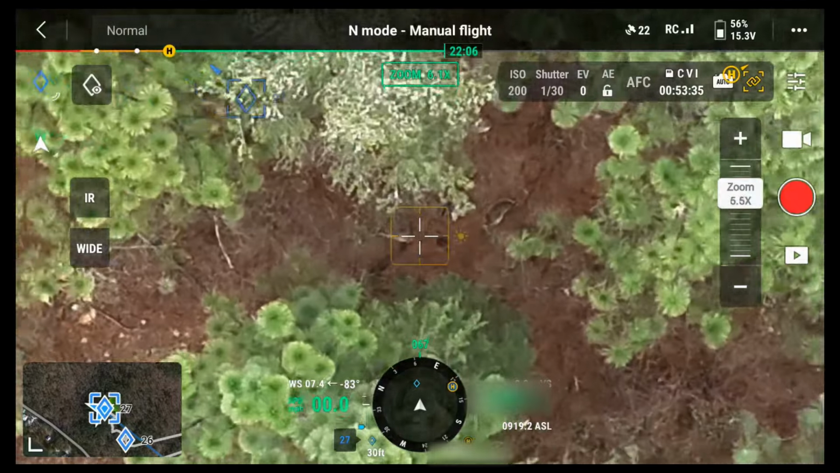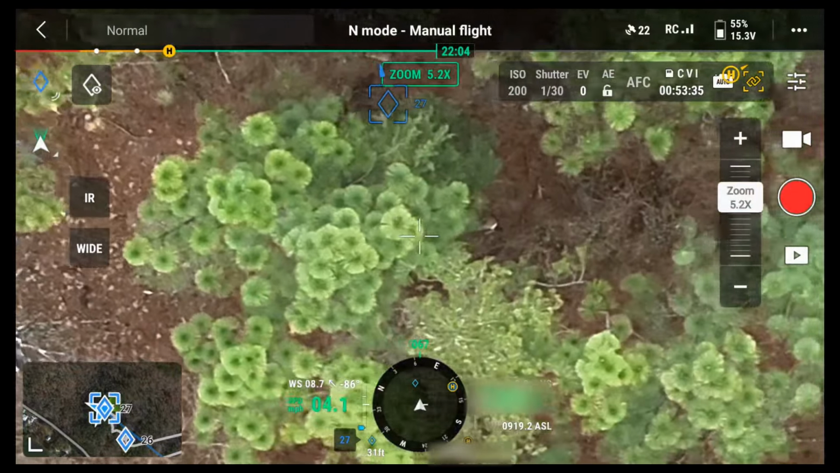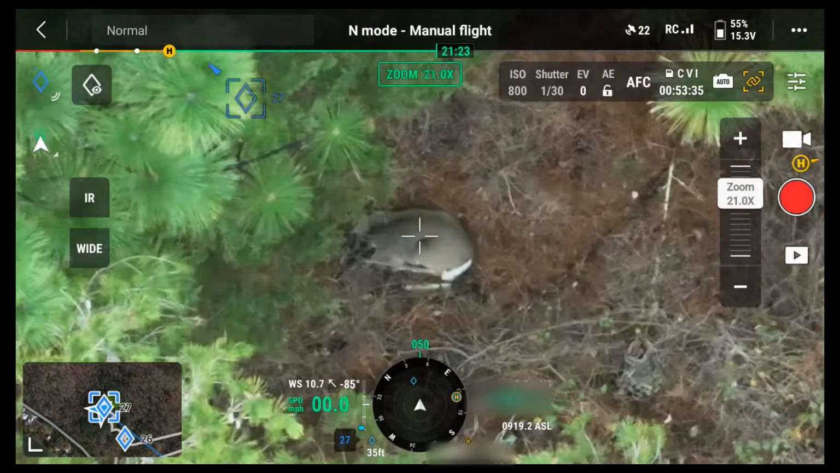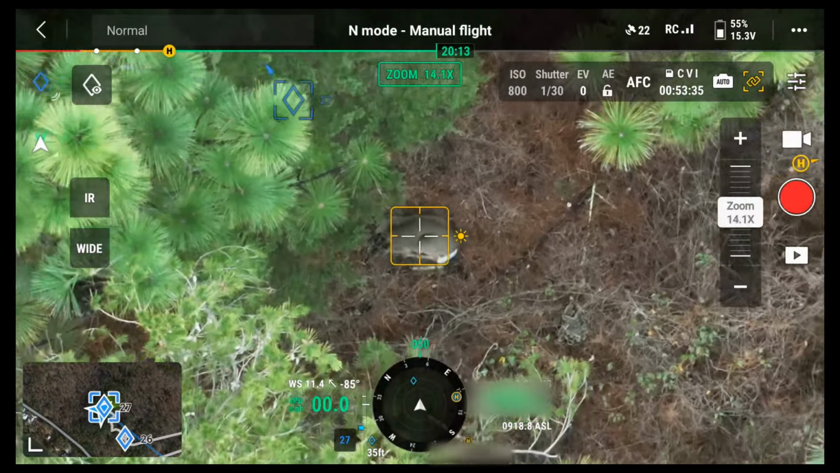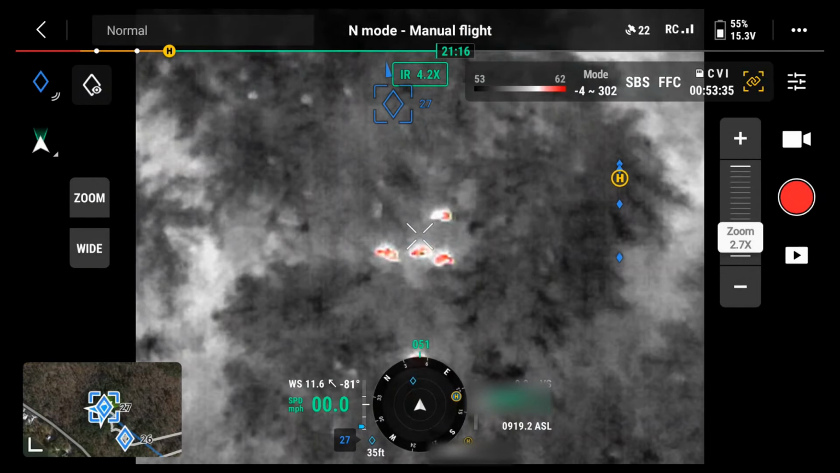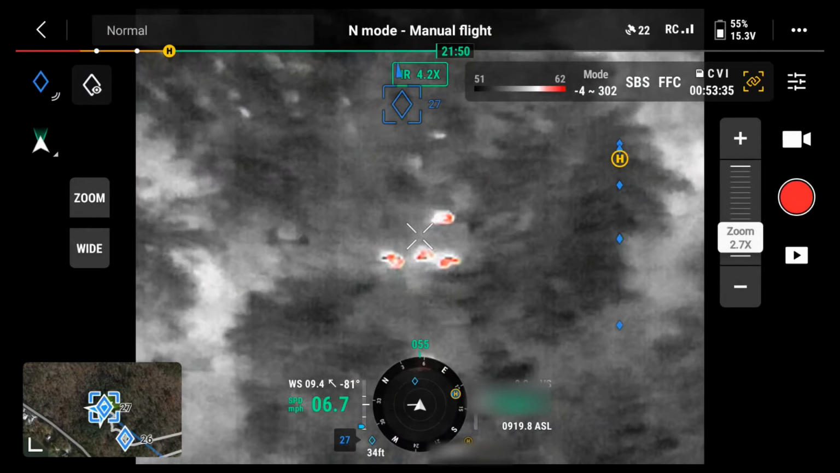Three does there. There's another one. There's a fifth one.